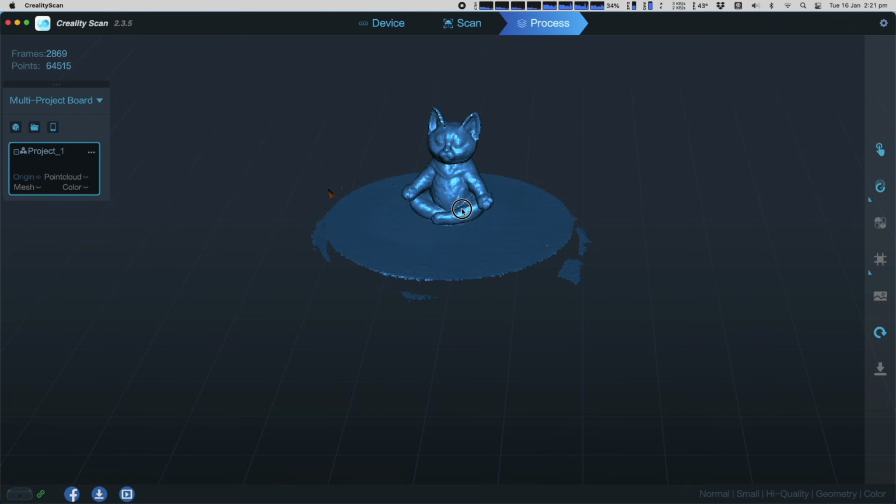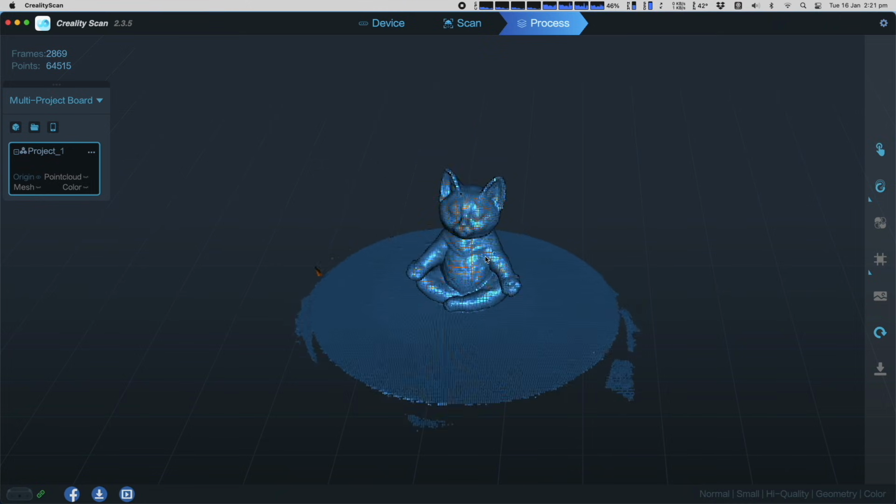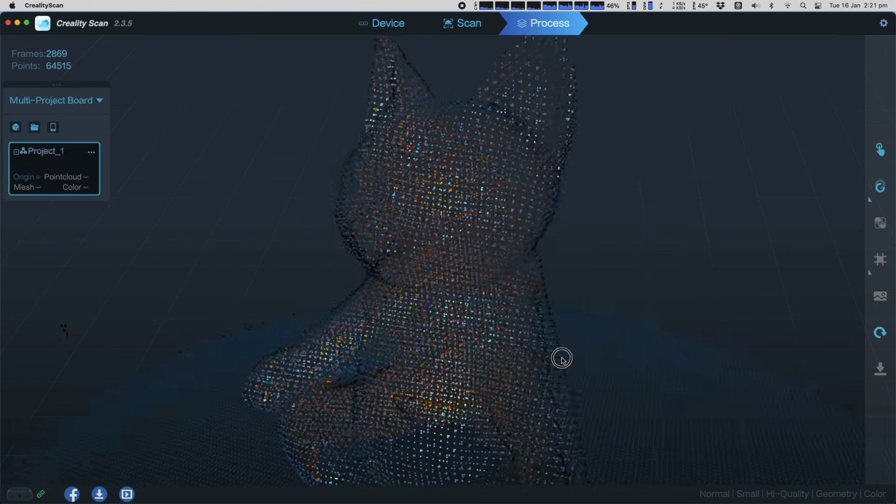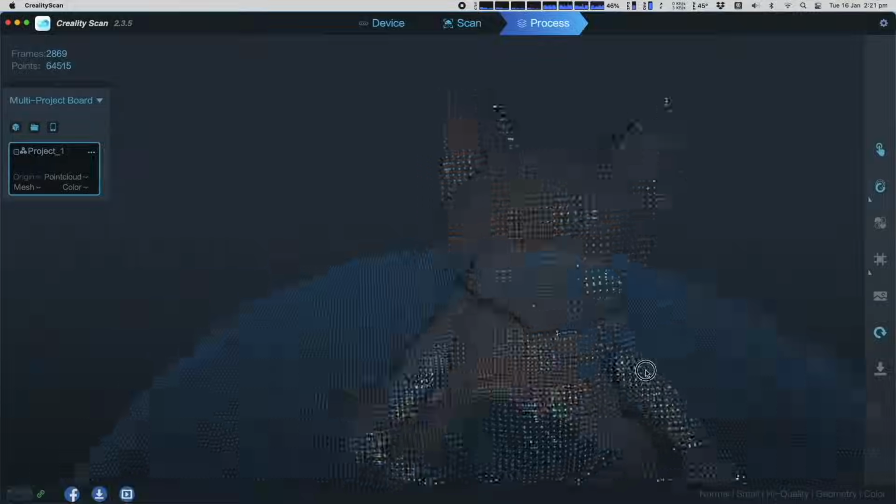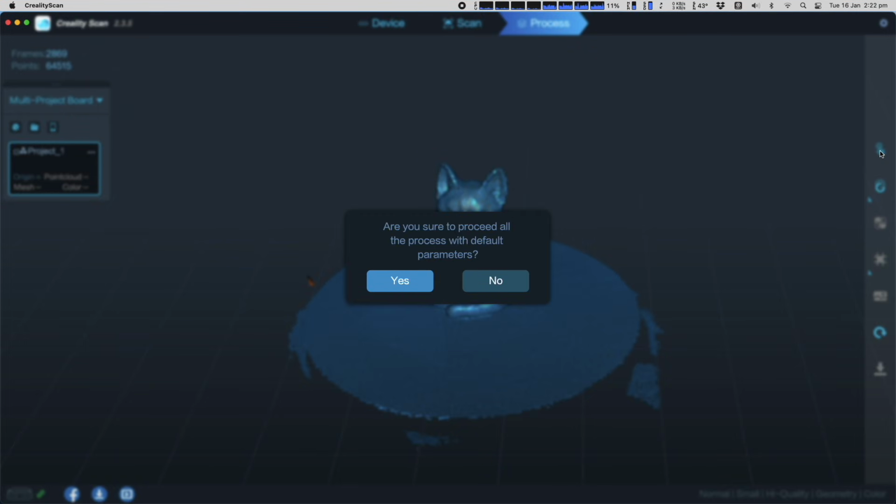While the surface of the scan may look solid, zooming in will show you it's actually made up of points. Blue shows the outside of a surface, orange shows the inside. There is a one-click process button, which is what I recommend. You can always customize settings later on.